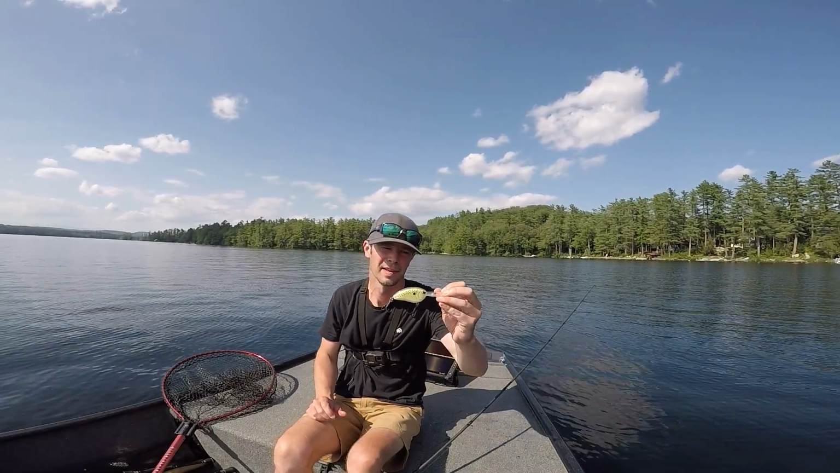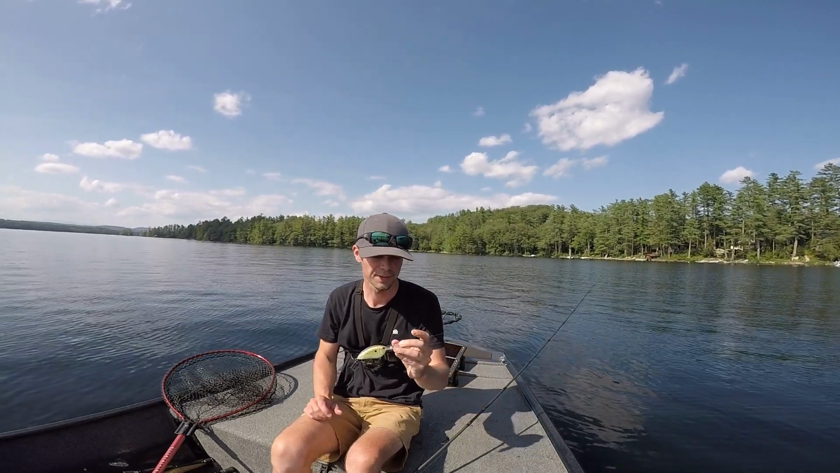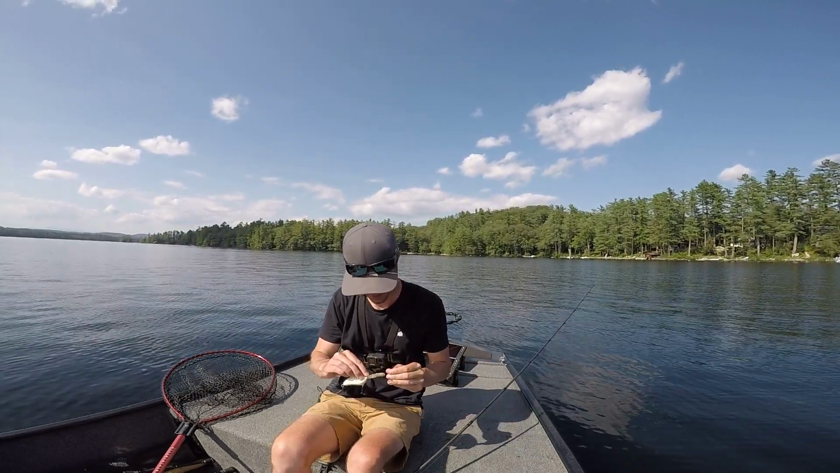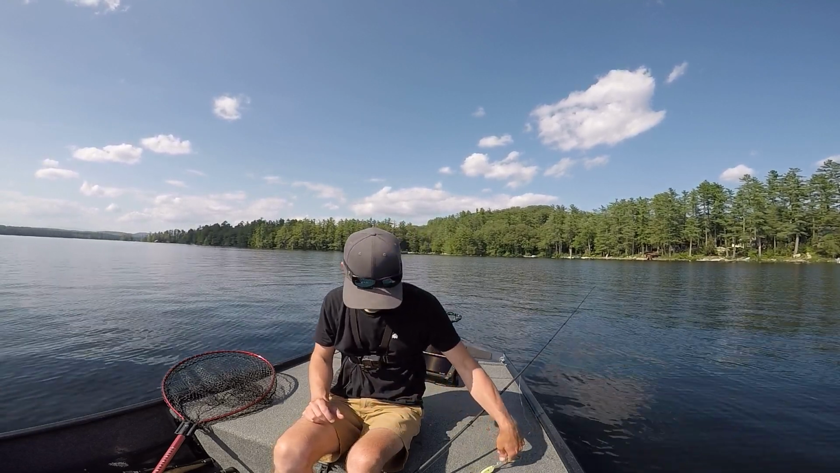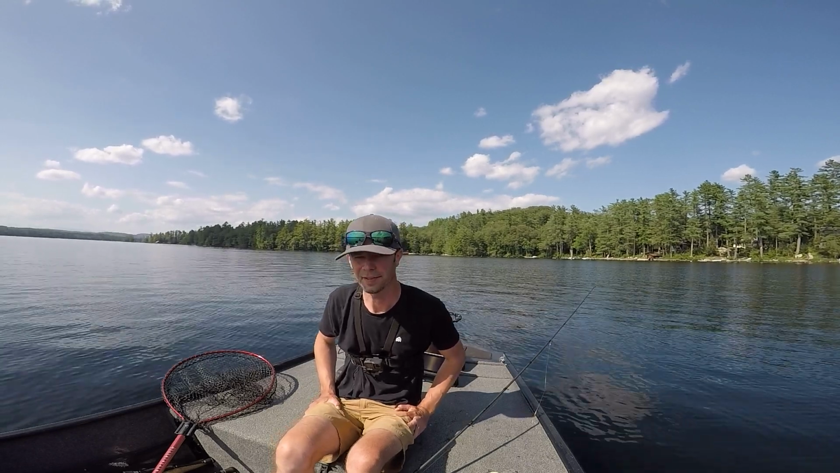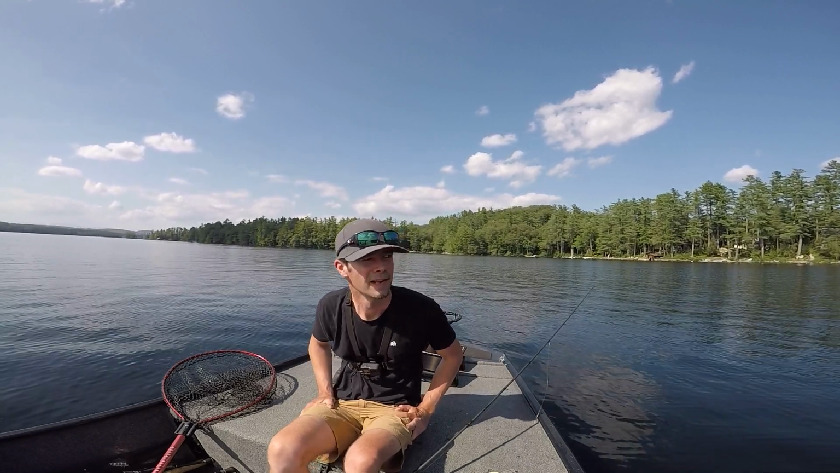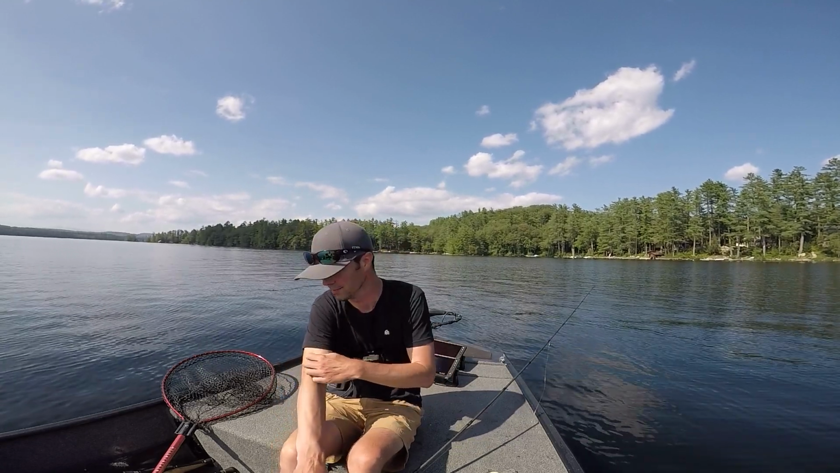Spro Little John DD70, on 10-pound fluoro. Strike King Contra gets down to 12 to 15 feet. Just looking for grass and then seeing if there's bait in the grass and just throwing at bait. That's all I've done all summer. It just works so well.